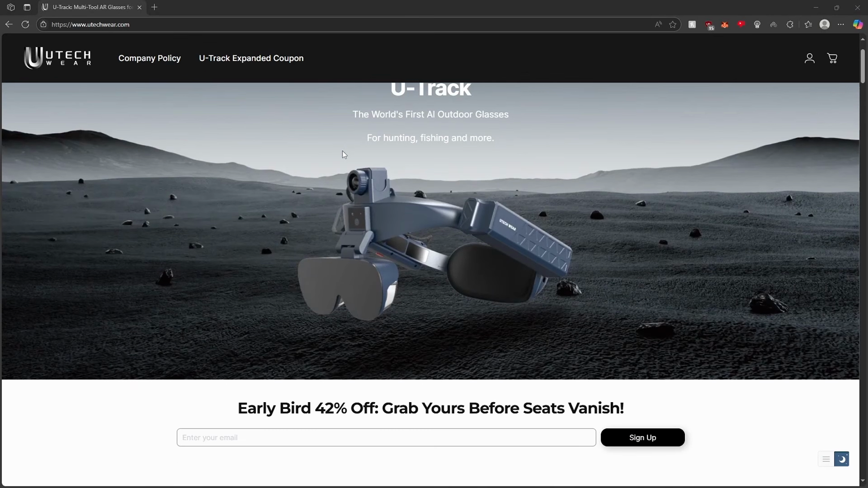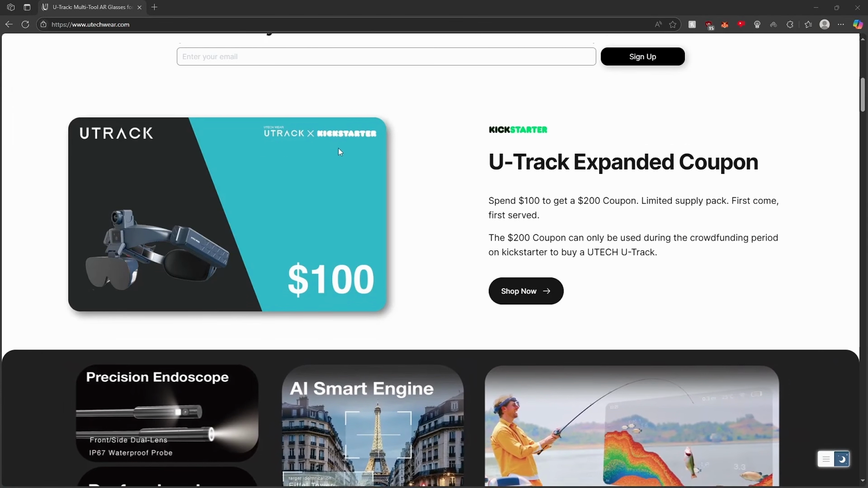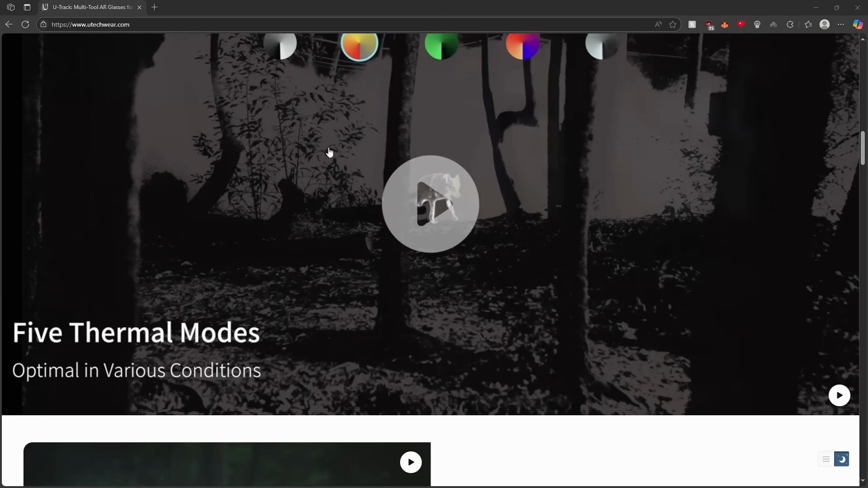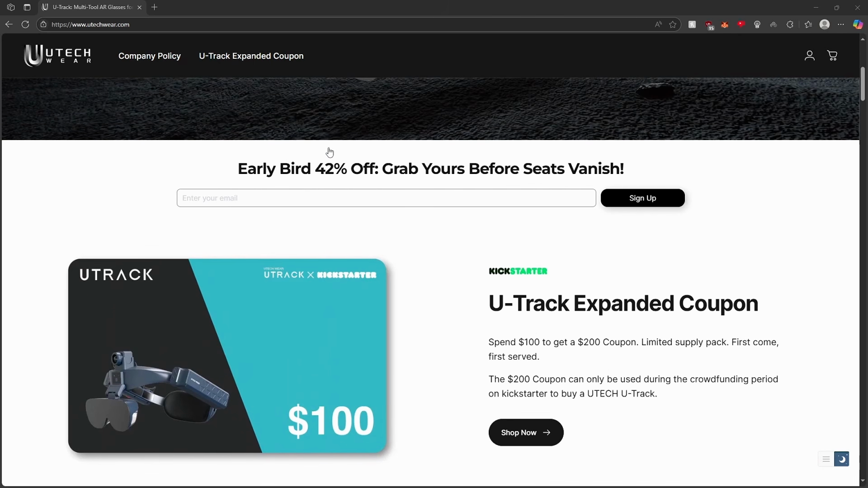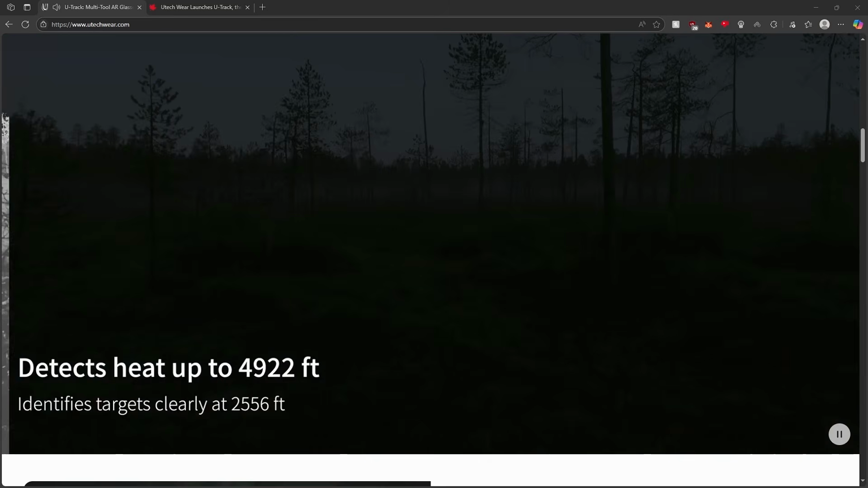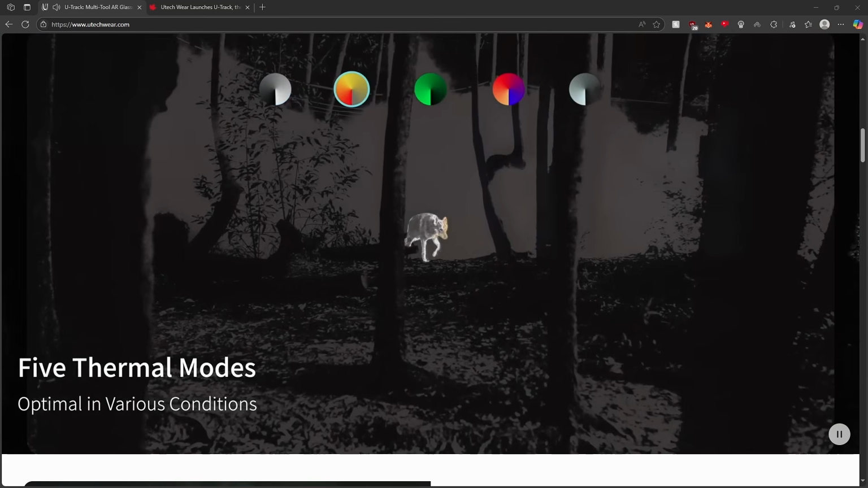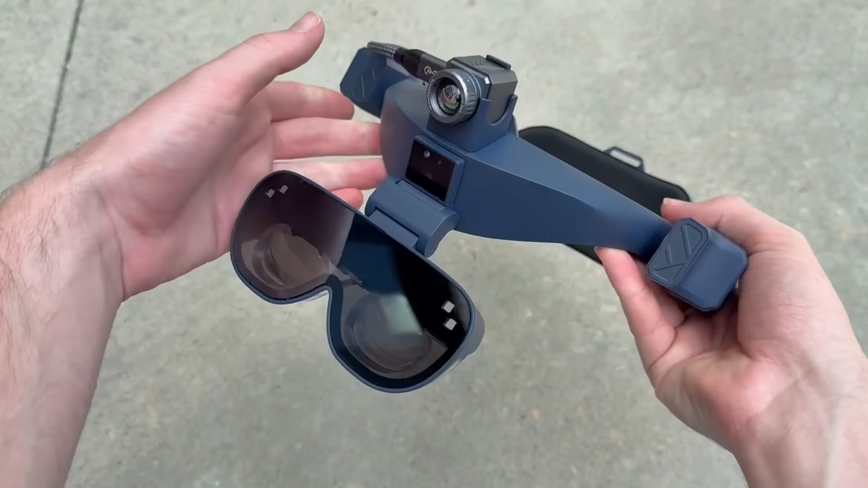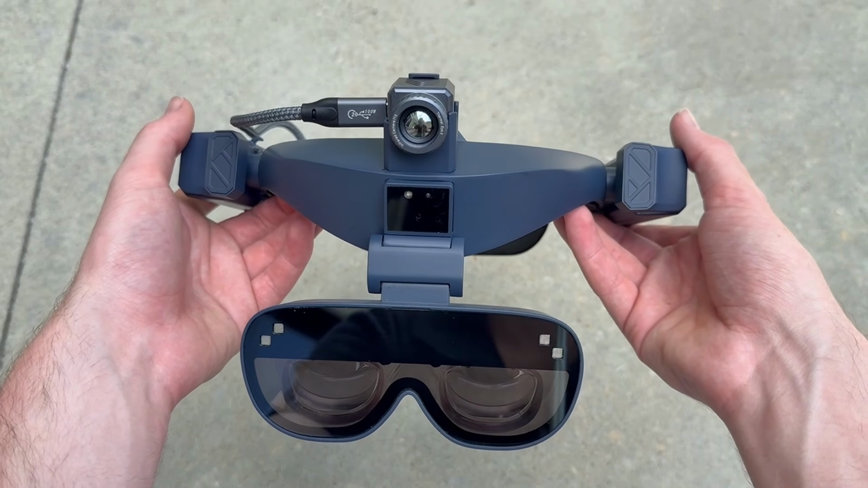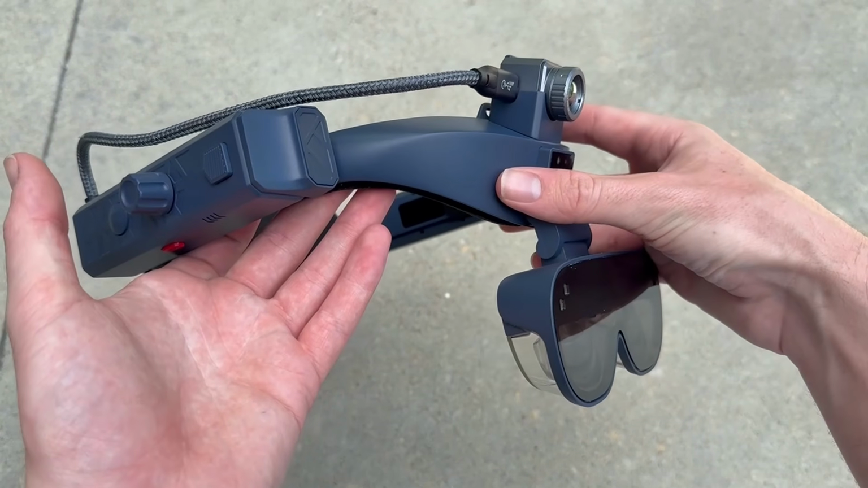Around 2 months ago, I got an email from a company named Utrack inviting me to test what they called the first outdoor augmented reality glasses with thermal imaging integration. In all honesty, I thought there was no way this could exist, but I really wanted to check it out, so I sent them my information, and around a month later, these showed up to my door. This is the Utrack by Utrack, an outdoor use augmented reality goggle with sonar and thermal imaging capabilities.